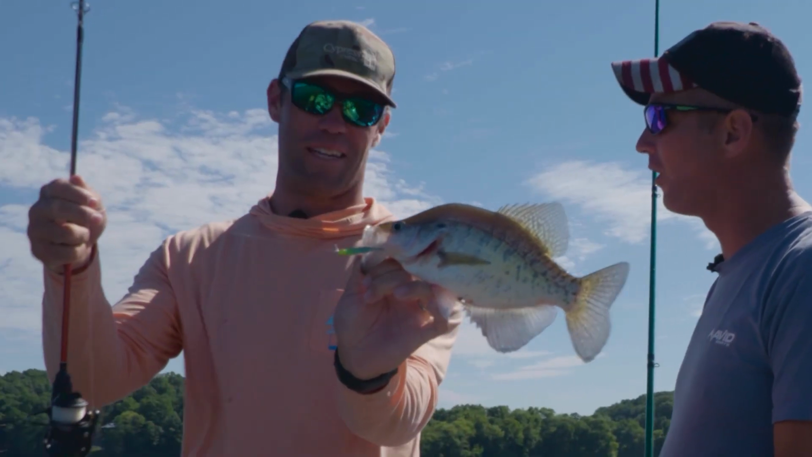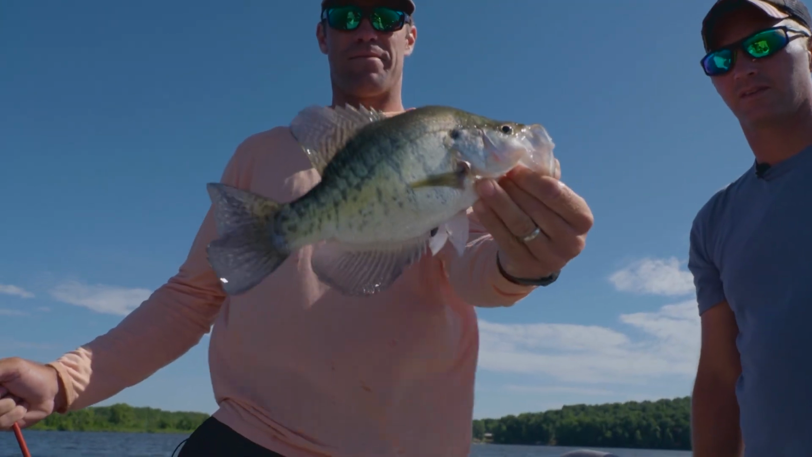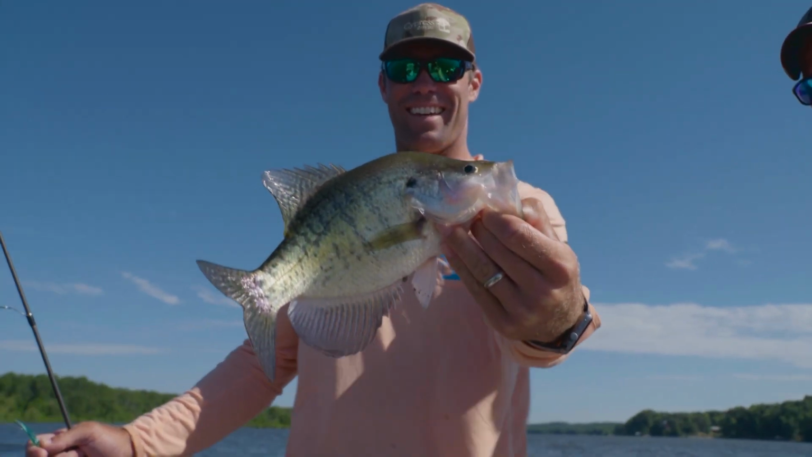Whitefish right there mixed in with the blacks as well, in the middle of them. Right. It's fun times. There we go. Okay, he's in my boat. All right.